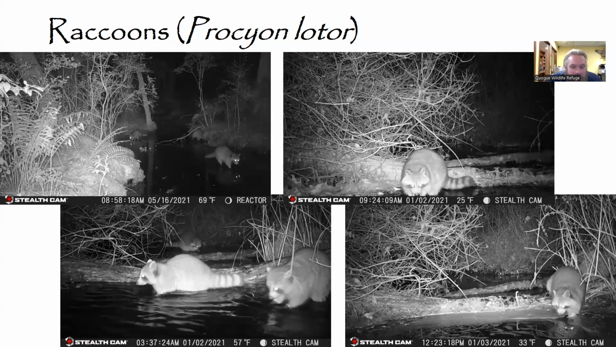You always think about a raccoon or creature climbing up a tree, but making it back down isn't as easy unless you're able to rotate those feet. And lastly, I think we've probably all already heard that they are incredible survivors, and they can do well just about anywhere, including urban environments.